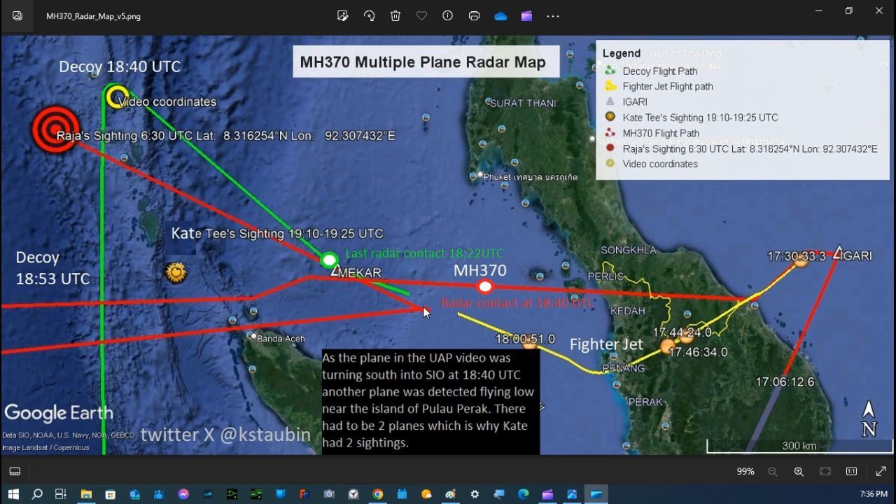Now, you have three planes in this map. You have the fighter jet, which is the yellow line right here. This is a fighter jet. Down here, the green line is actually a B-77 decoy, which is flying out to the southern Indian Ocean, and this plane here is what's transmitting the Inmarsat data.